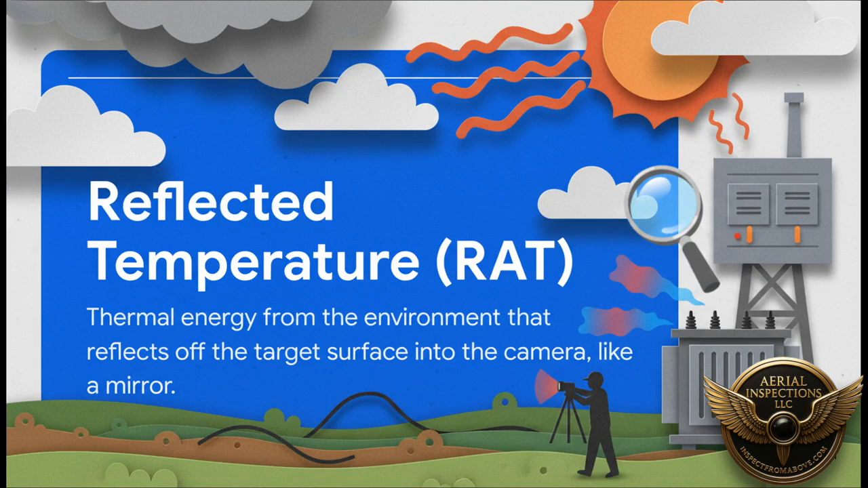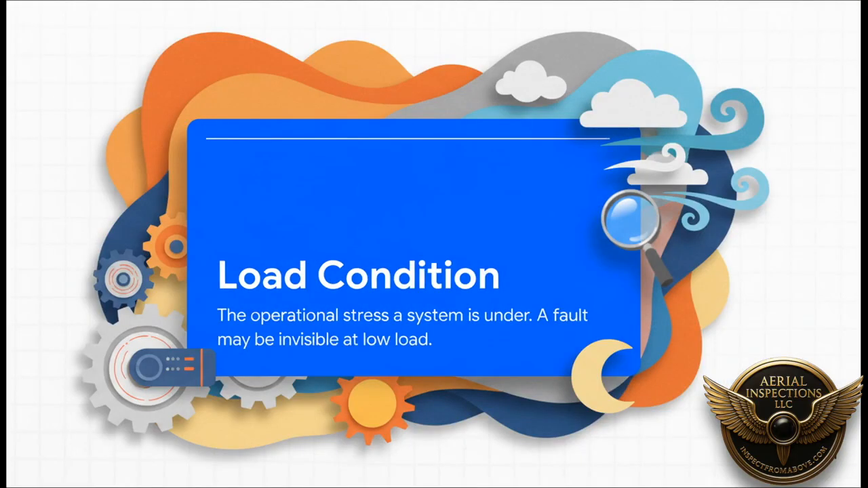And that brings us right to our second big variable, reflected apparent temperature. This is a massive source of that noise we were talking about. If you're looking at a surface with low emissivity, like a shiny piece of metal, it basically acts like a thermal mirror. So the camera isn't seeing the temperature of the metal itself, it's seeing a reflection of the cold sky, or maybe that hot machine running right next to it. It's totally misleading.